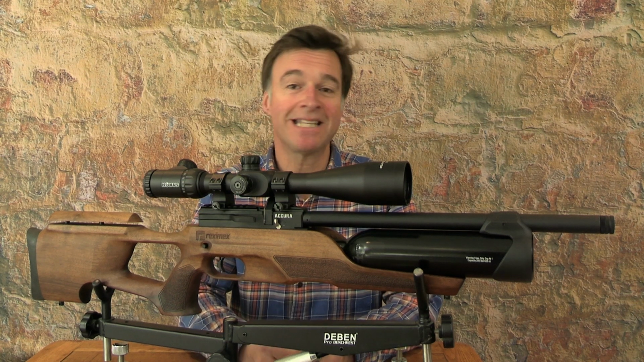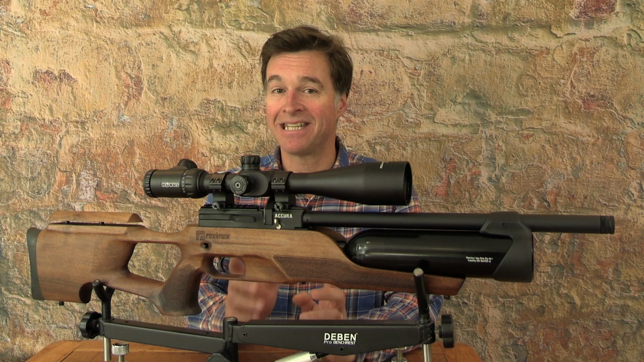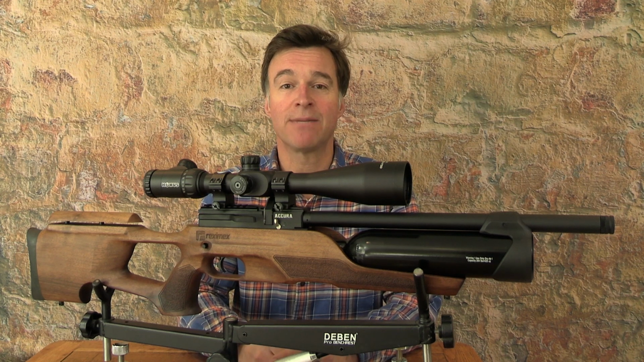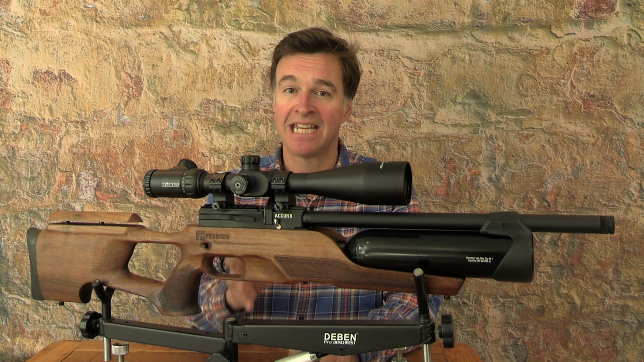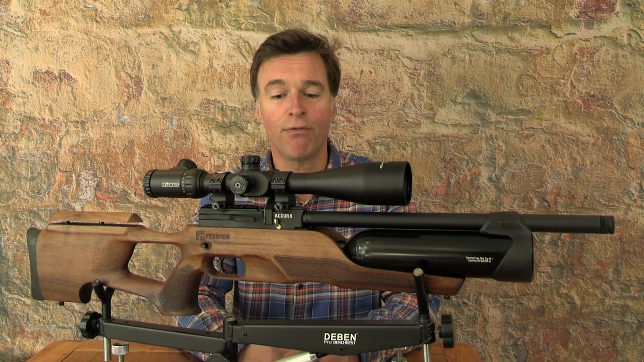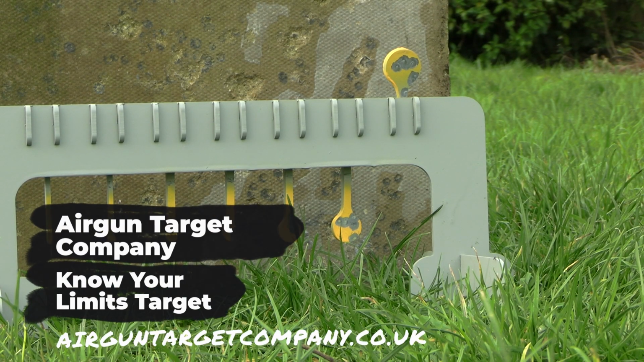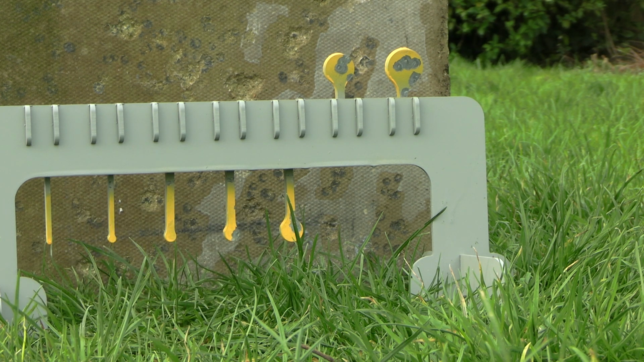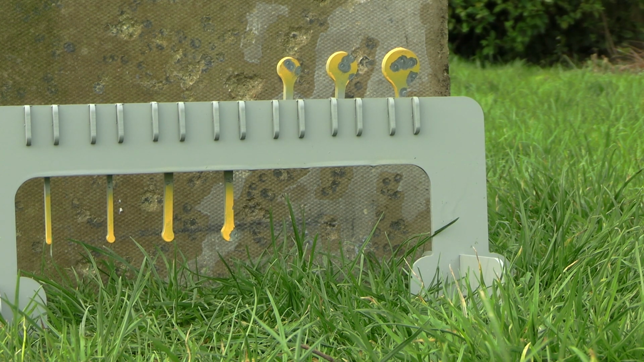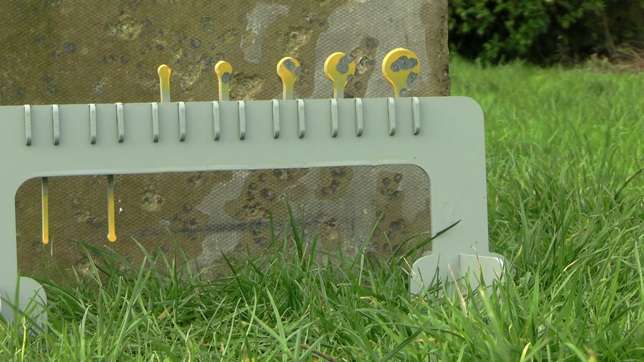I had high expectations on the accuracy front, and the aptly named Accura didn't disappoint. Now, like the other Reximexes that I've been testing of late, it delivers precision that exceeds its price point. Now, shooting from the support of a bench, it was single-holing with a variety of pellets over 30 metres and still printing cloverleaf groups at 40 metres. Now, it is certainly accurate enough to tackle live quarry over the usual sensible sub 12 foot-pound ranges.